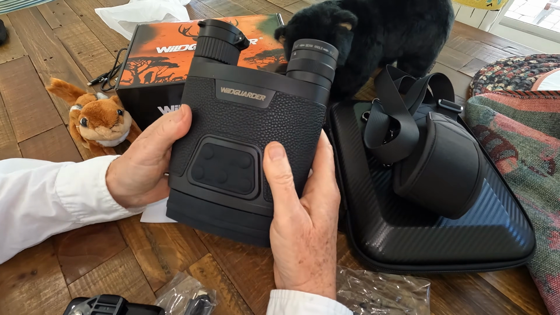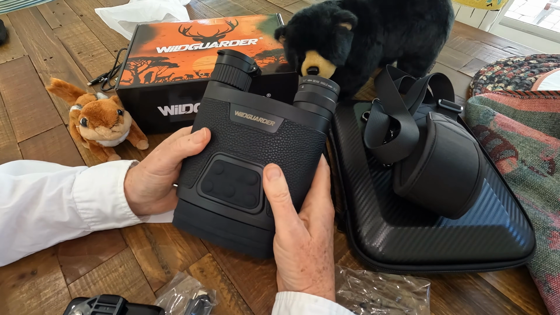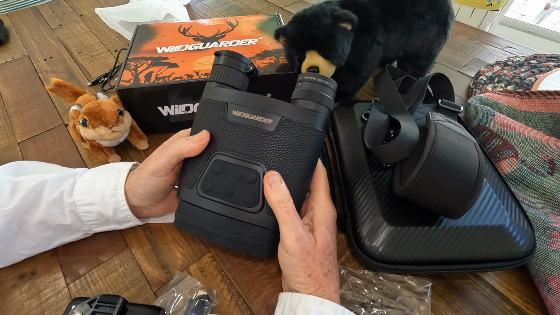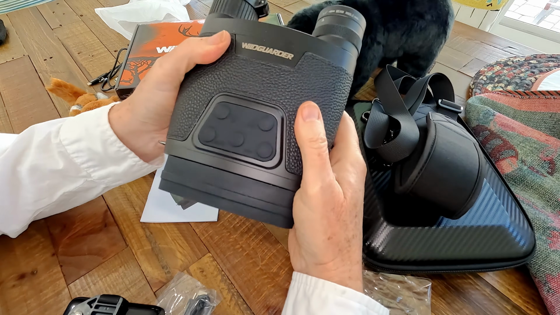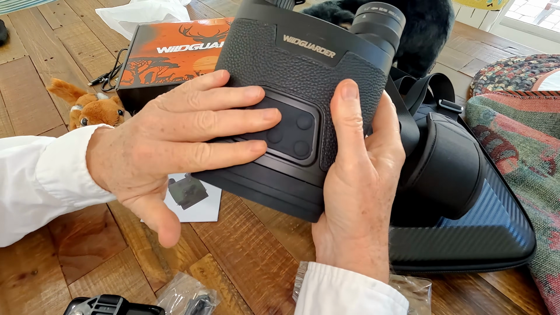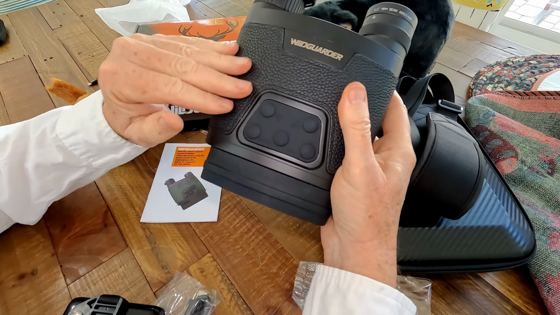It's sort of a middle of the road as far as size. I've tested some smaller, cheaper night vision goggles and some bigger, heavier ones. These are high quality goggles, and they're not that heavy and they're not that big. So they're designed kind of ergonomically to make it a lot easier to use.